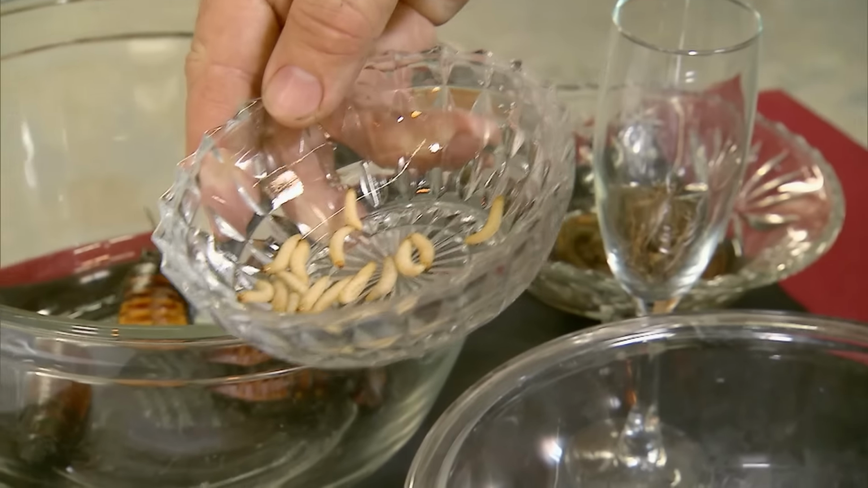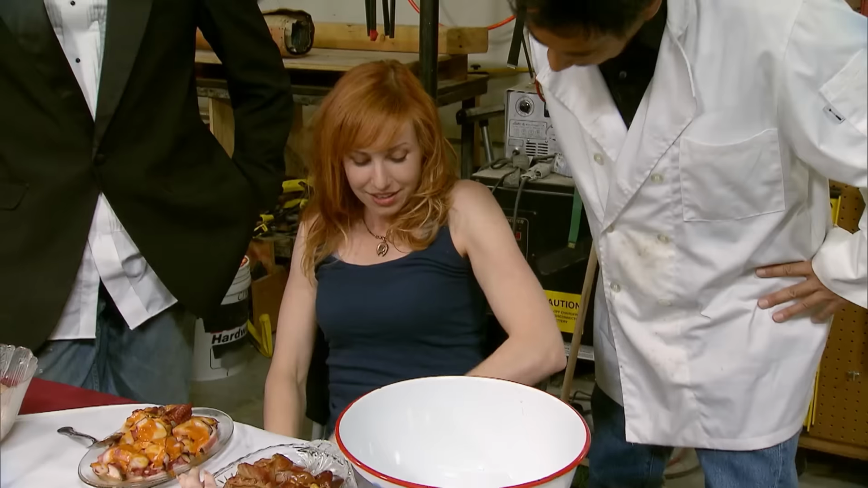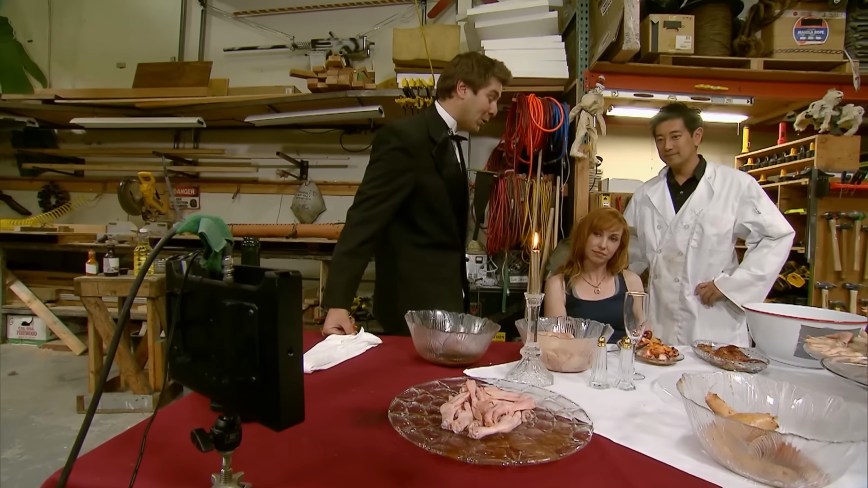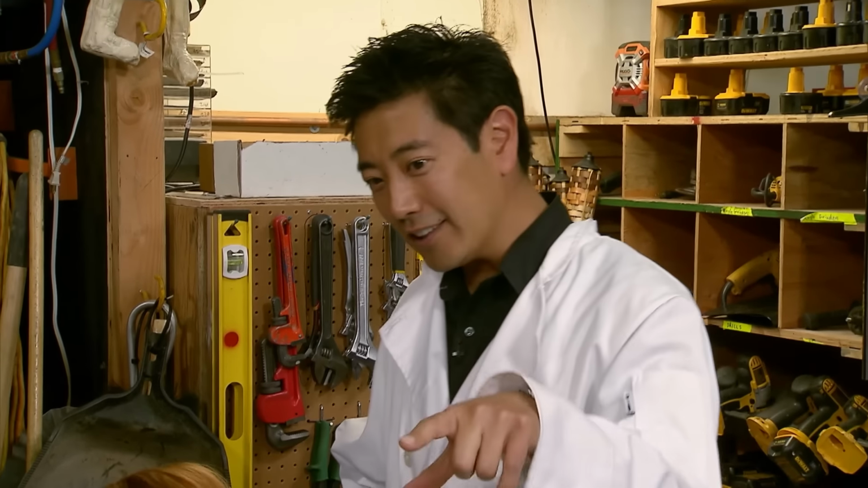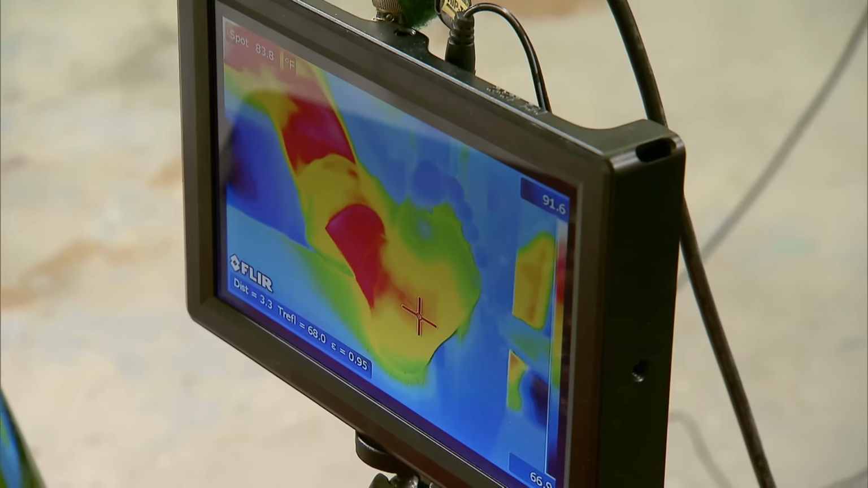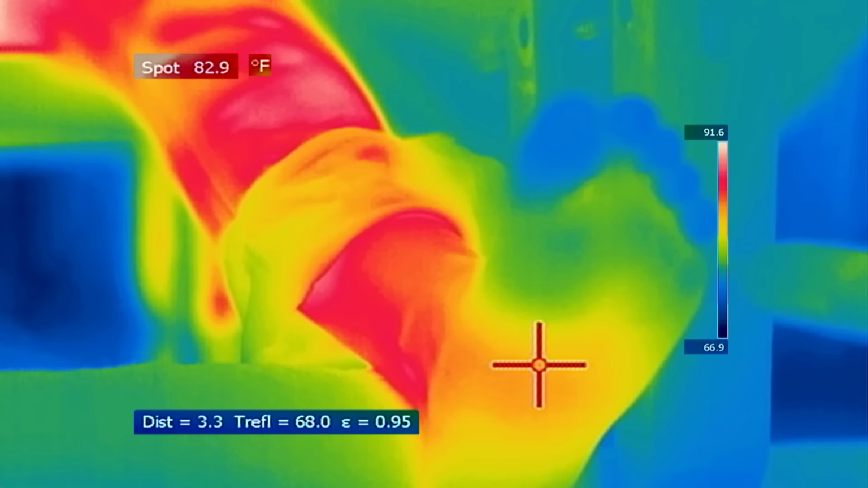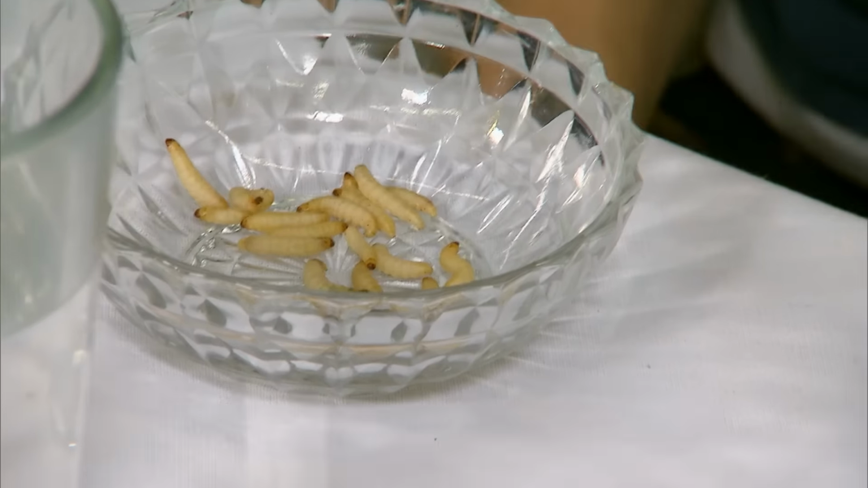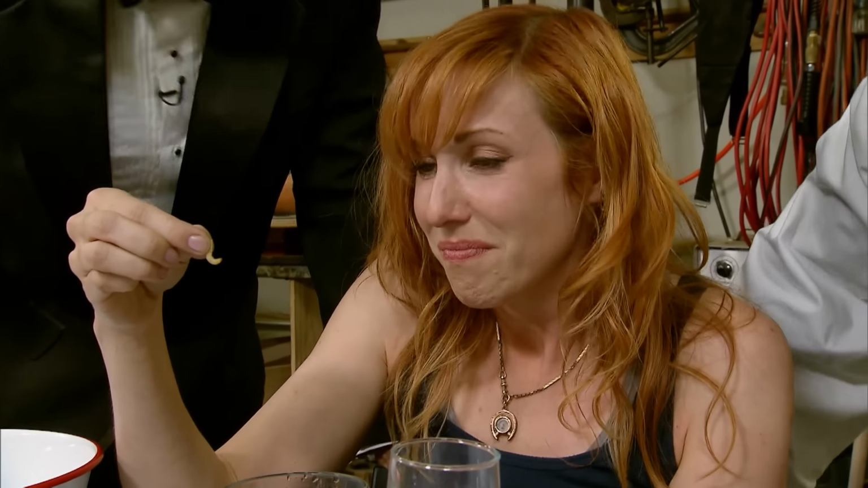The waxworm, the larva of wax moths that live as parasites in beehives. What's your heart rate at? 116. Oh my God, she's at 82.9 degrees. Looks like you're scared. Yeah, you know what? All the colors on your foot are turning more towards blue. Just like Grant, there's a clear and significant drop in the skin temperature of Kari's foot. Ooh, this is awful. I don't even want to touch it. So far, that's a drop of 13 degrees. And what's unlucky for Kari is she's yet to get through her first course.